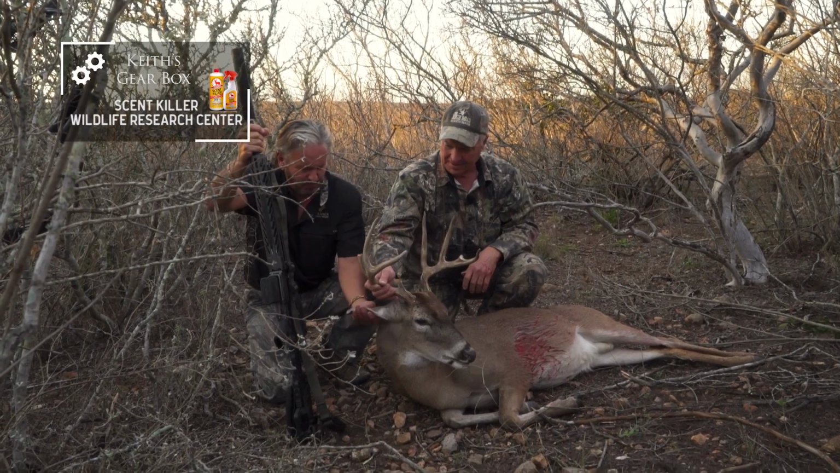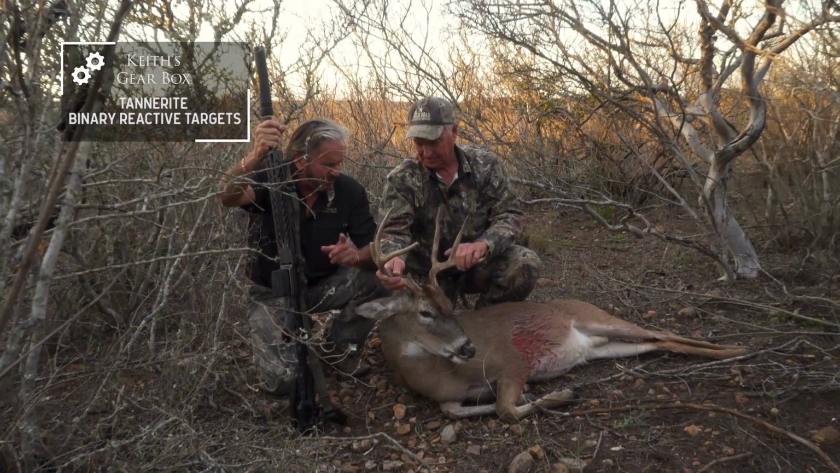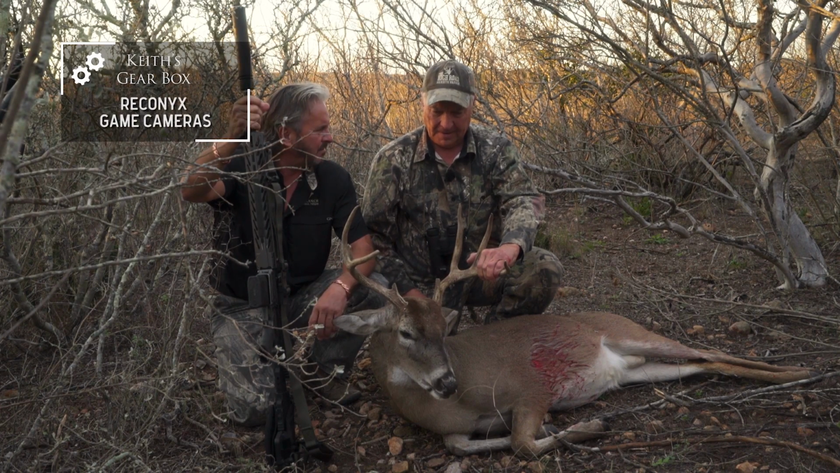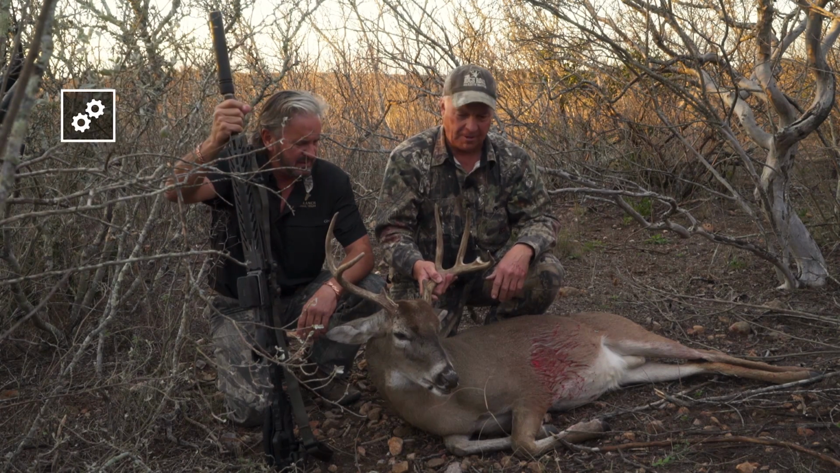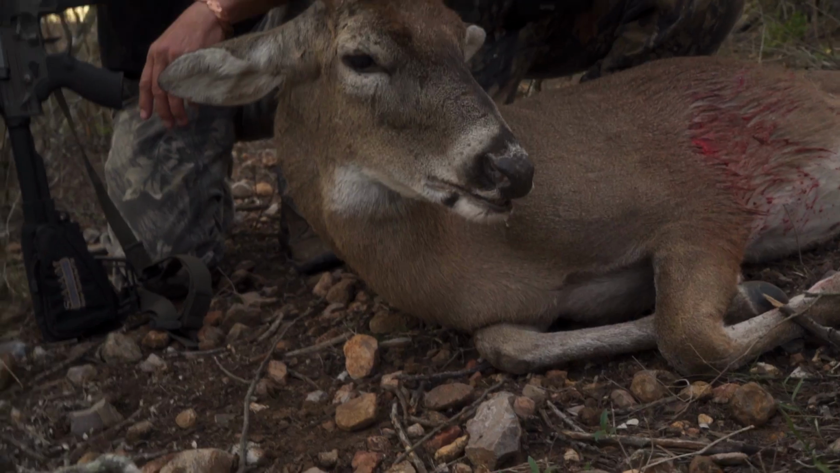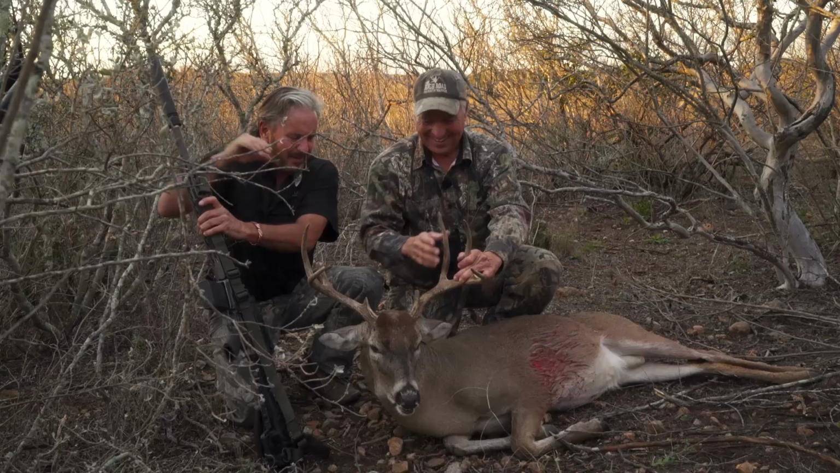And as you said, we were talking about tagging the deer. Yep. This deer has never been tagged, and he was born in the pasture at least, I would say, 7-8 years ago. Yeah, there's not many people that have ever killed a 7 or 8 year old buck, and this is a native buck born in the pasture, and the management that y'all are doing is incredible. Jeff, thank you. Keith, thanks a lot, man. We've been friends a long time now, and yeah.